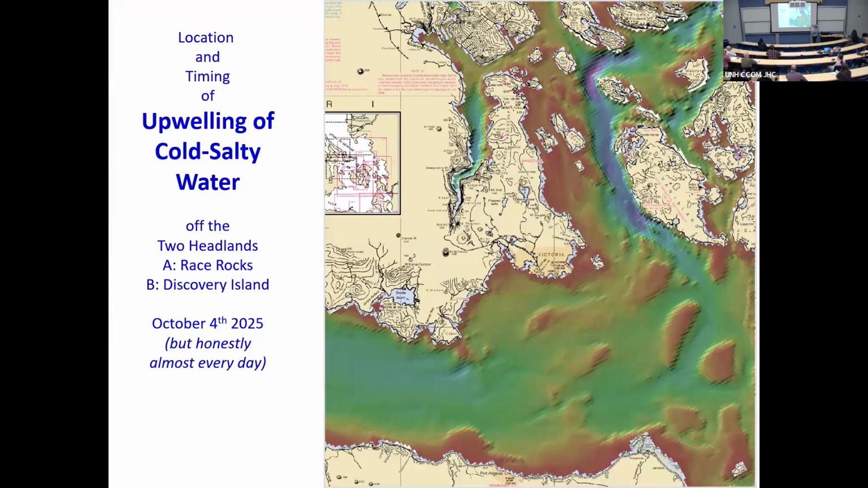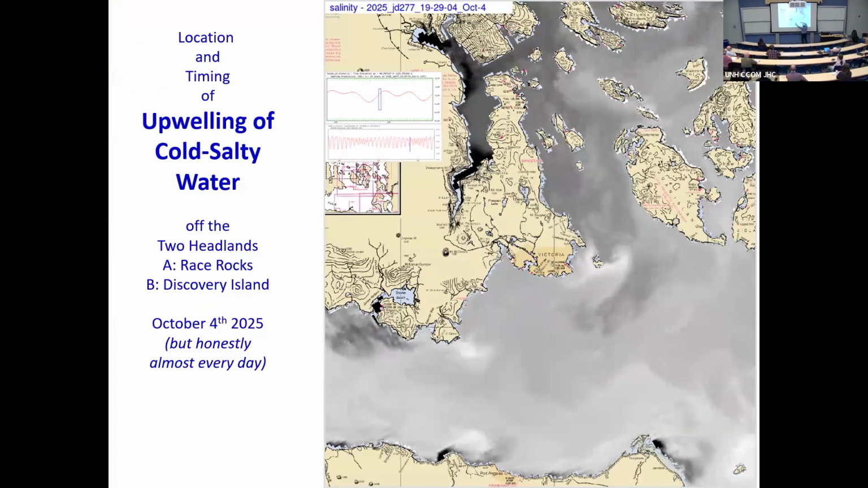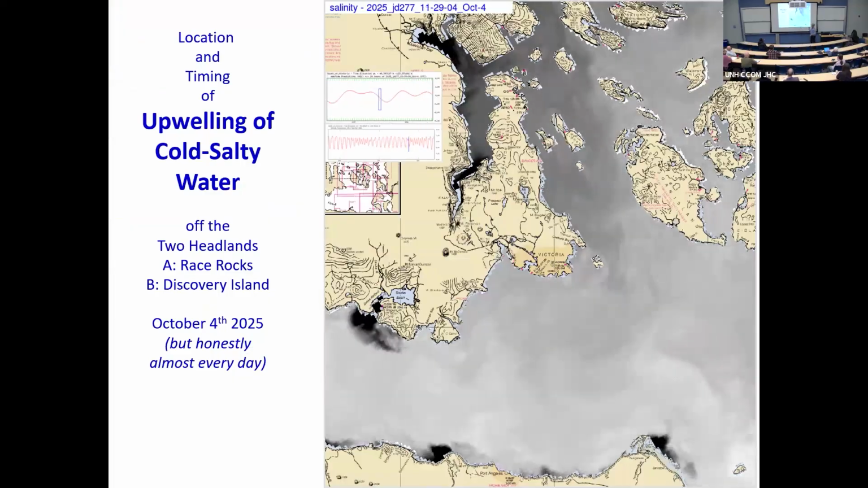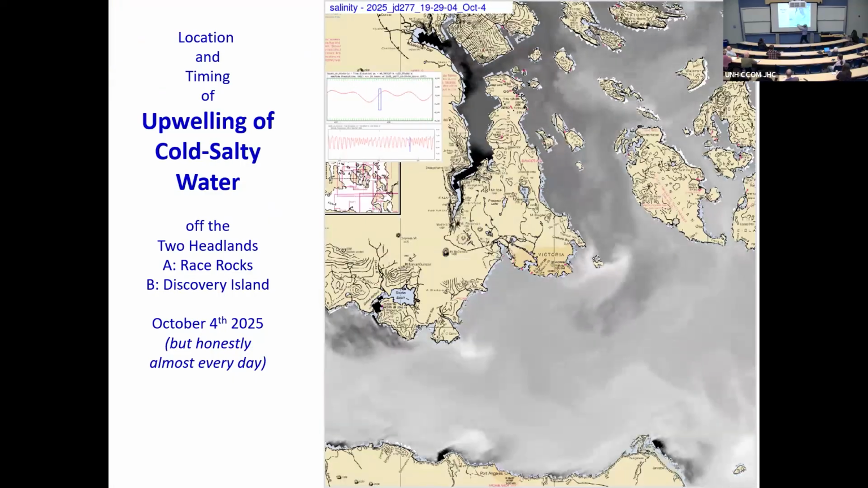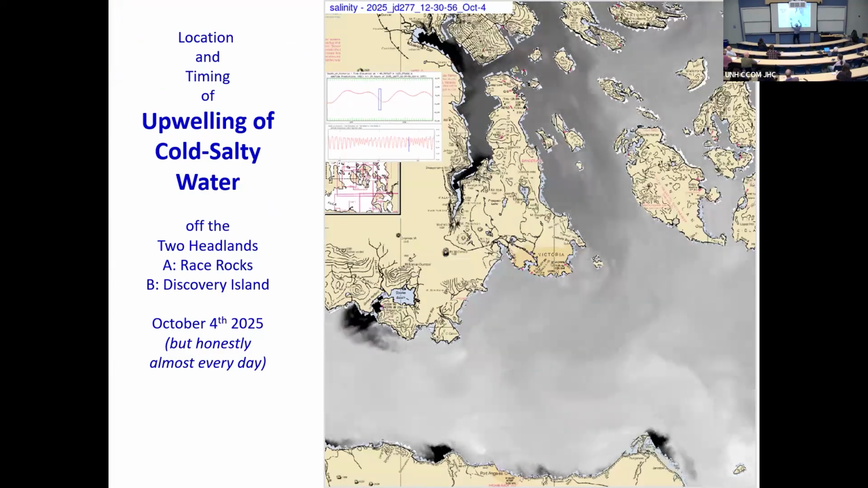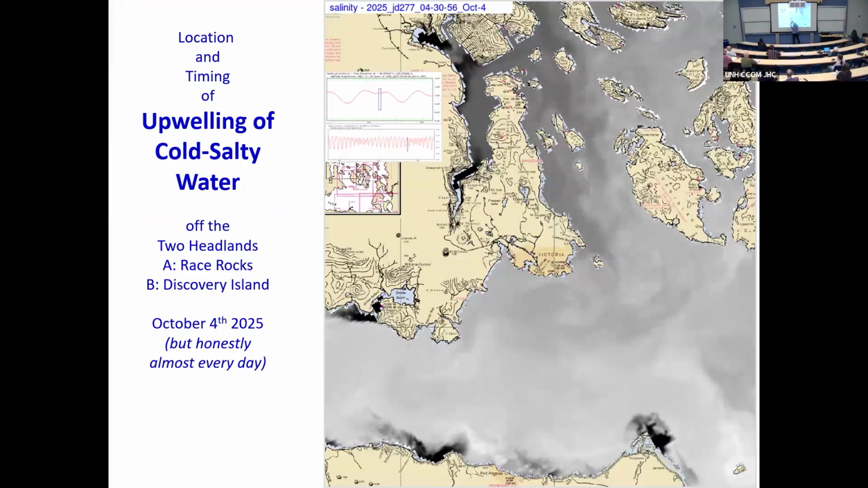So now let's look at the plan view. Again, the same region, we're in this zone here. What I want you to notice is that at a certain phase of the tide, you'll see this burst of light colored water. That is salt water. It's a heavily stratified system here. The whole of the Strait of Juan de Fuca is an estuary. The brackish water is going out to sea on average, and the open Pacific waters, cold waters, are coming in.